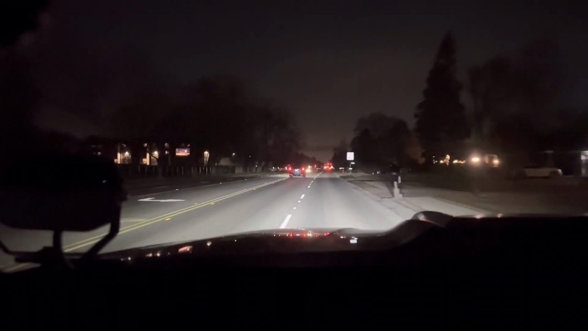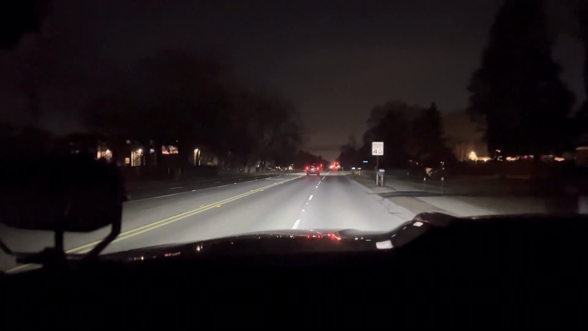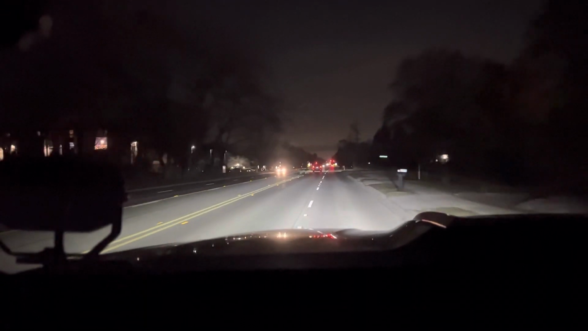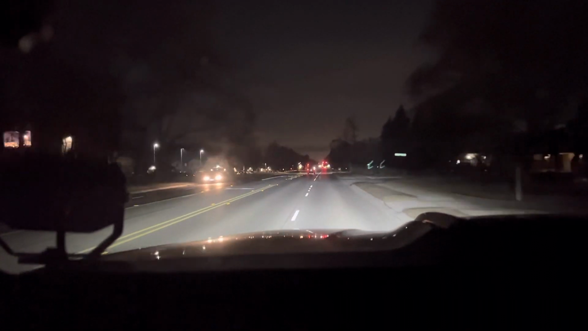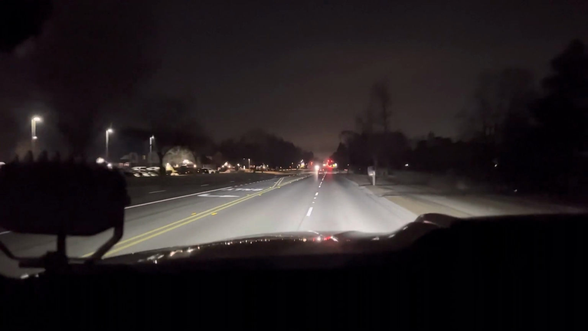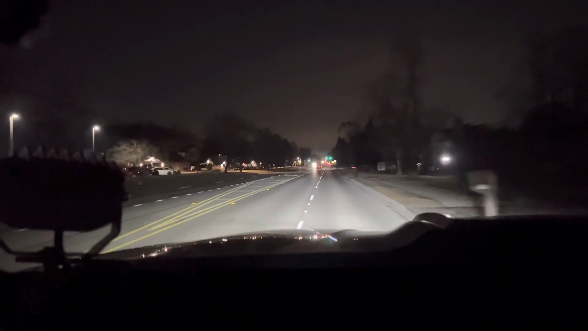All right guys, we're back. We're back on some dark roads here. There are currently no cars behind me, so there's no other source of light other than my headlights. There's no street lights, no lamps, no nothing. Right now the only light you're seeing is the low beam of the AnzoUSA.